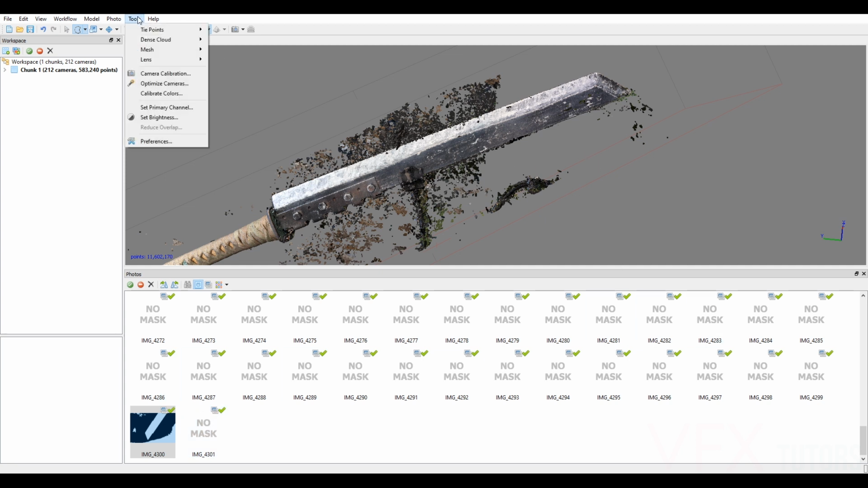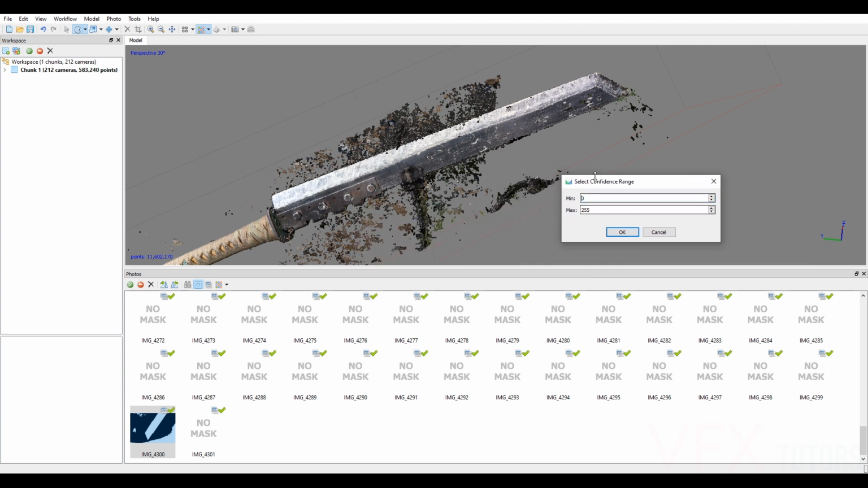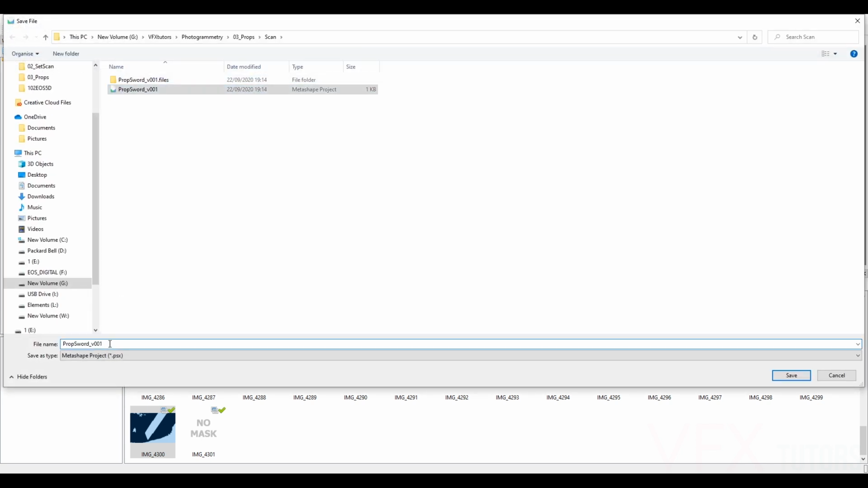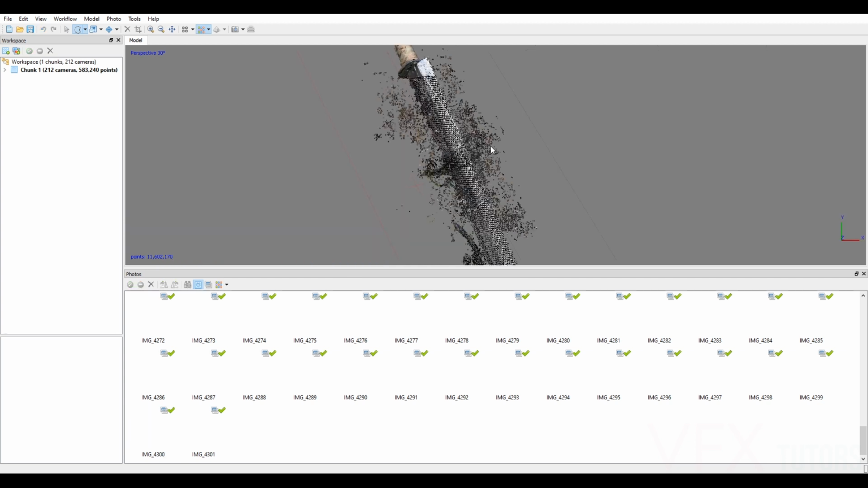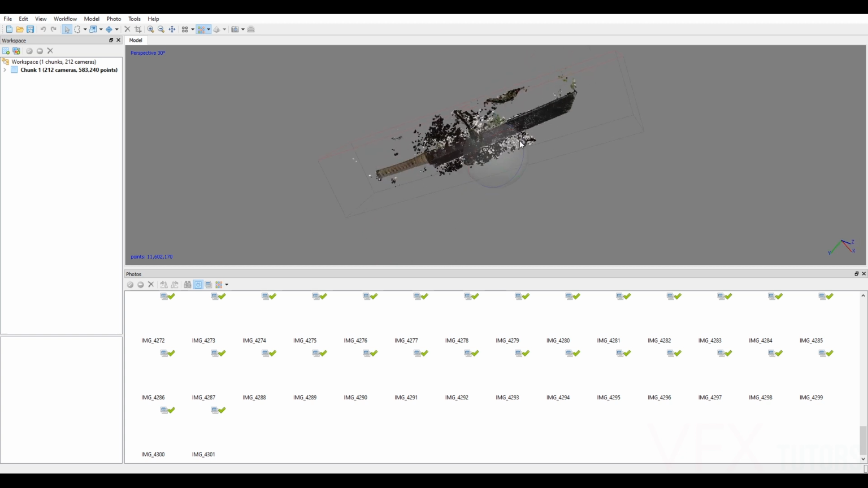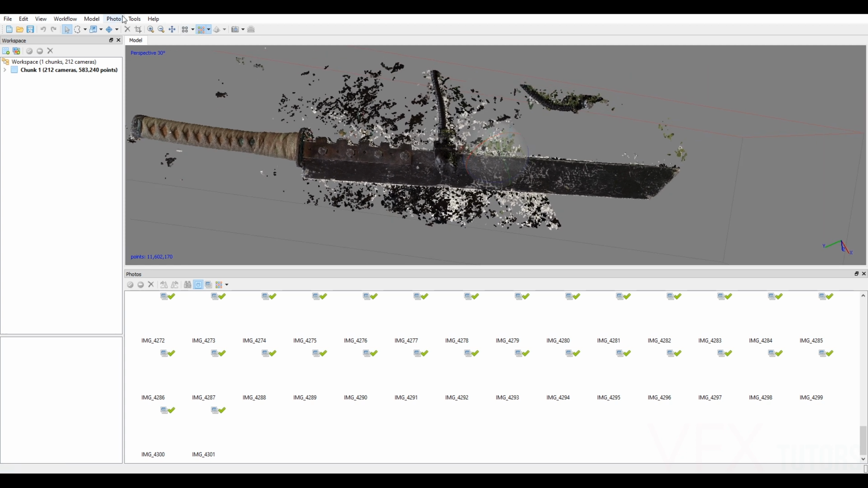Or we can go to our Tools, Dense Cloud, and Filter by Confidence. So at the moment it's at 0 to 225, and if we select OK, it does nothing. In fact, let's save this before we make any drastic changes. I'm just going to save it as VO2. Cool, so we've deleted some of them, and you can go through and do the mask method, but I'm going to show you the point confidence method now.